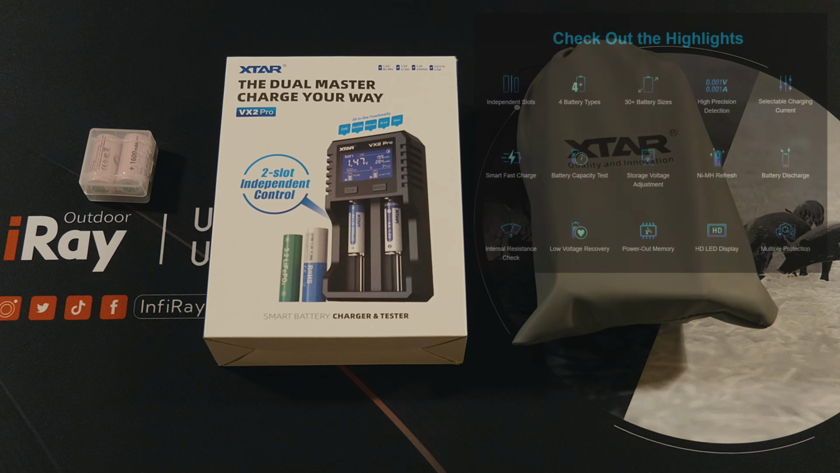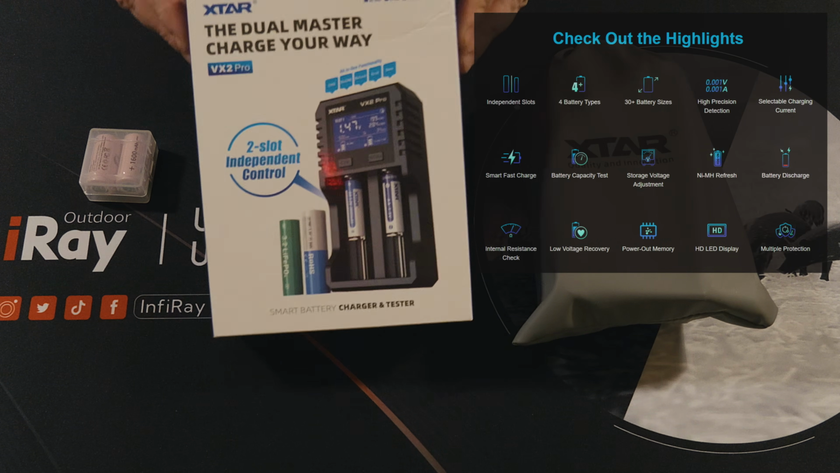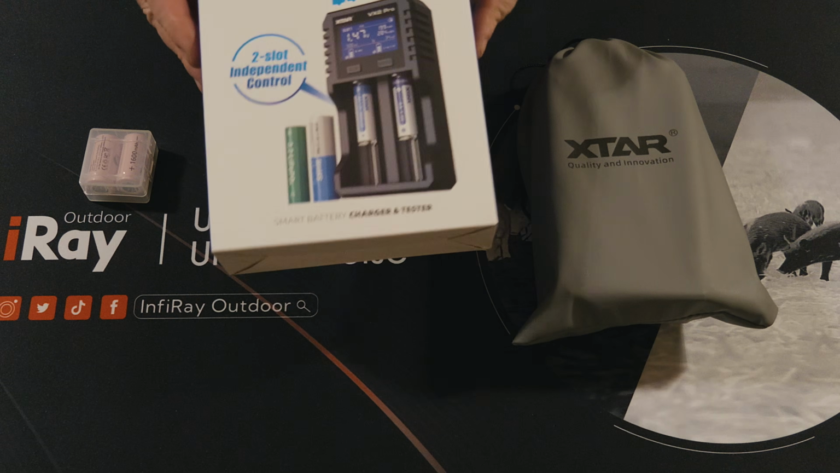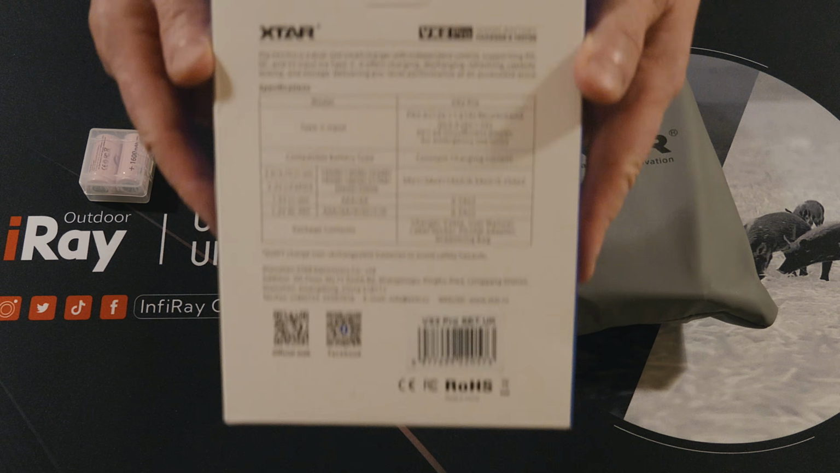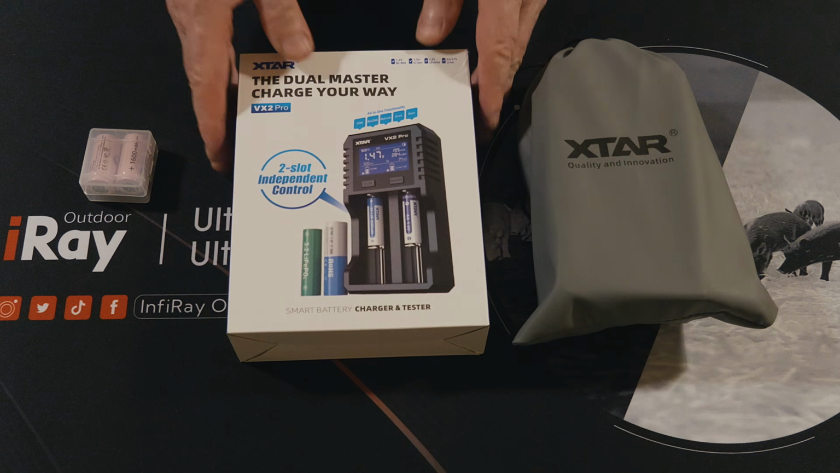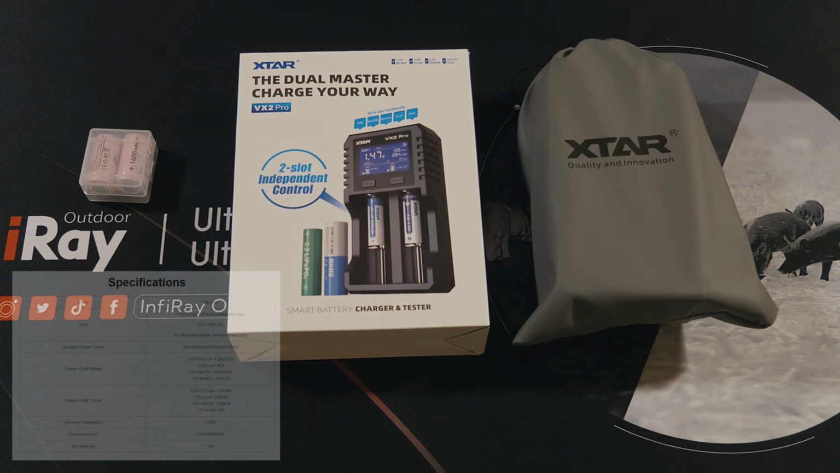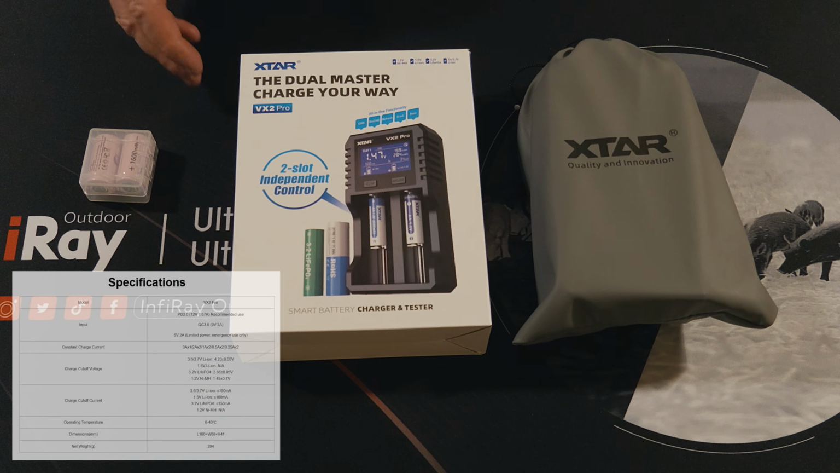And as if by magic, here they are. So yeah, this is their VX2 Pro charger. This is just the empty box, but I thought I'd show you it. And there's some details there. I'll not read them out. I'm sure you don't want to be bored by that. I'll also put them on screen now for you. So yeah, I got that.